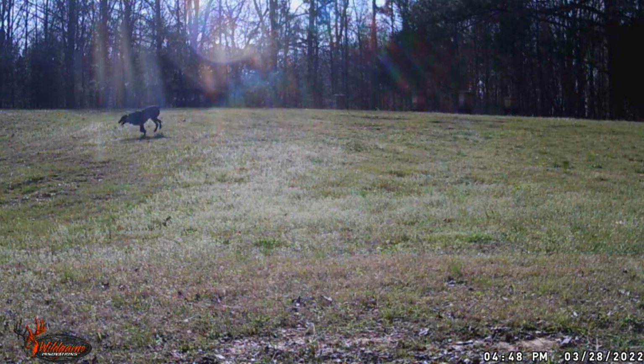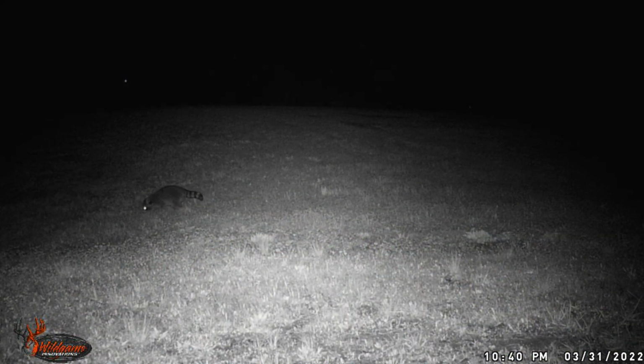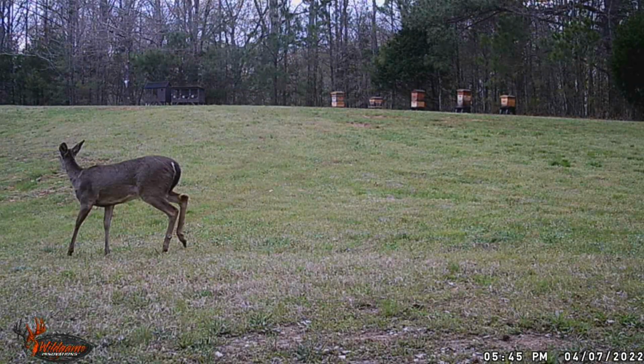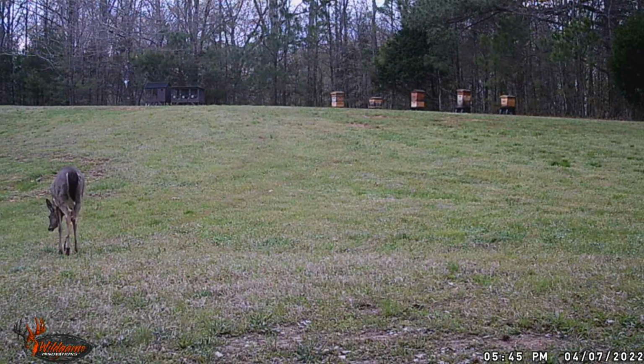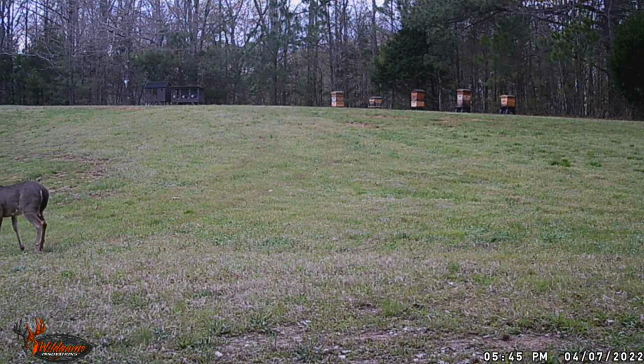There's more dogs. Not our dogs. Mr. Raccoon. Now raccoons are responsible for a lot of turkey devastations. A raccoon, beautiful fox, raccoons will eat turkey eggs, and they'll decimate a turkey population. So yeah, you need to control your raccoon population as well.